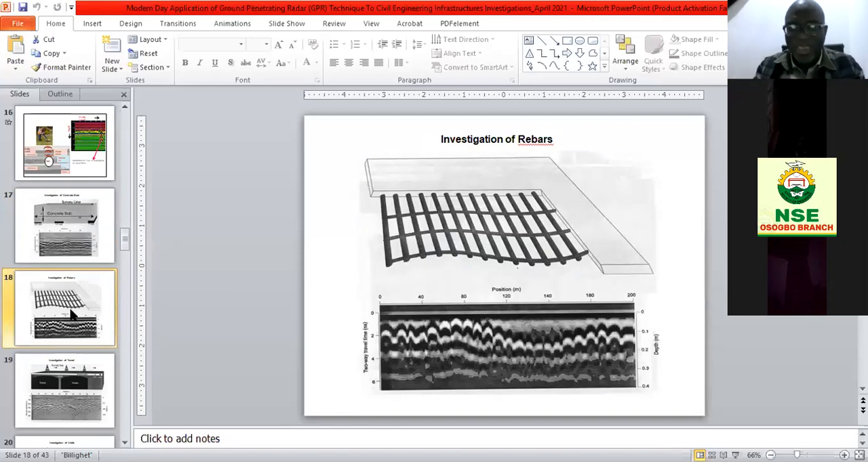Also, somebody has reminded me, at the British Embassy, Lagos, two years ago, we were called in to scan the entire facility to find out where cables and utilities were buried, which were hitherto unknown. So here I'm also showing an example of rebars.